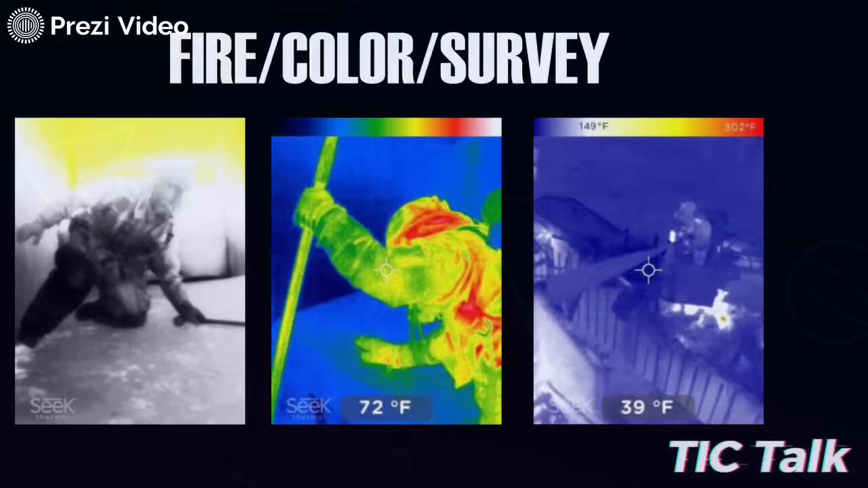So we look at that first fire picture, the firefighter that's down in there doing the search. We are in fire mode, and the heat coming down onto him is in the yellow scale. So it's probably 300, 400, 500 degrees that's pushing down on top of him.